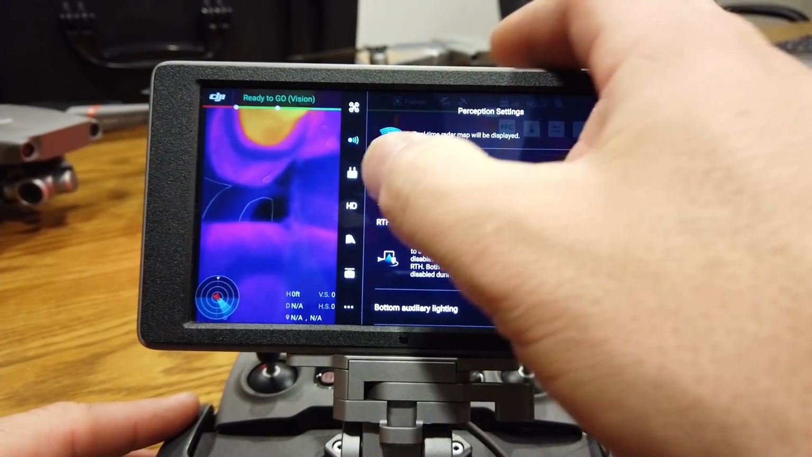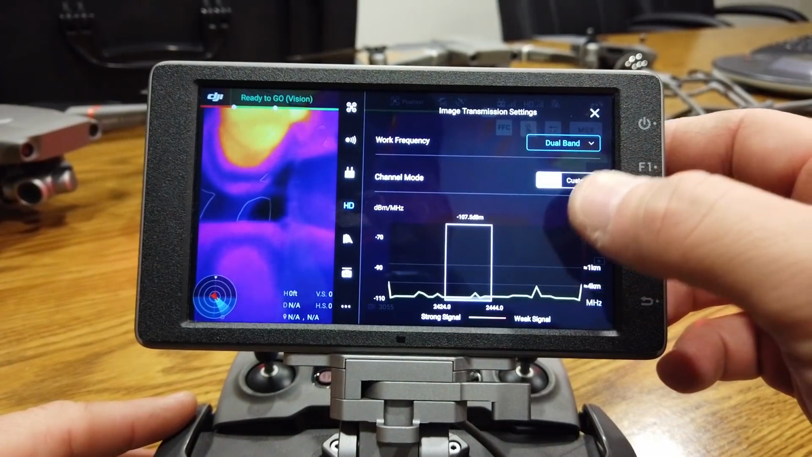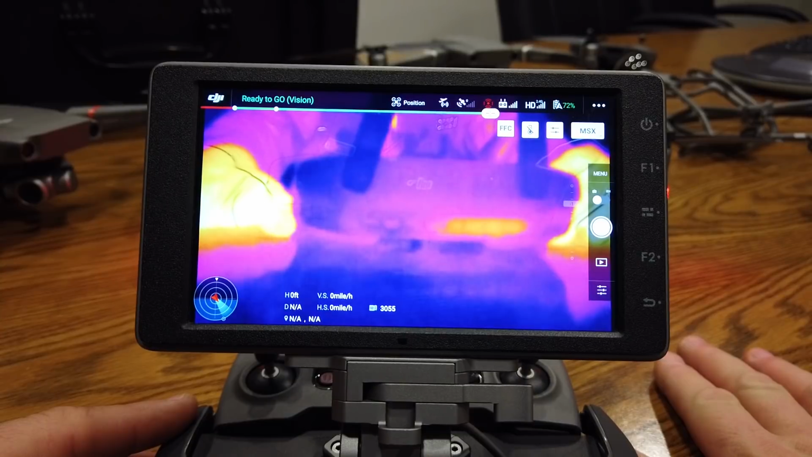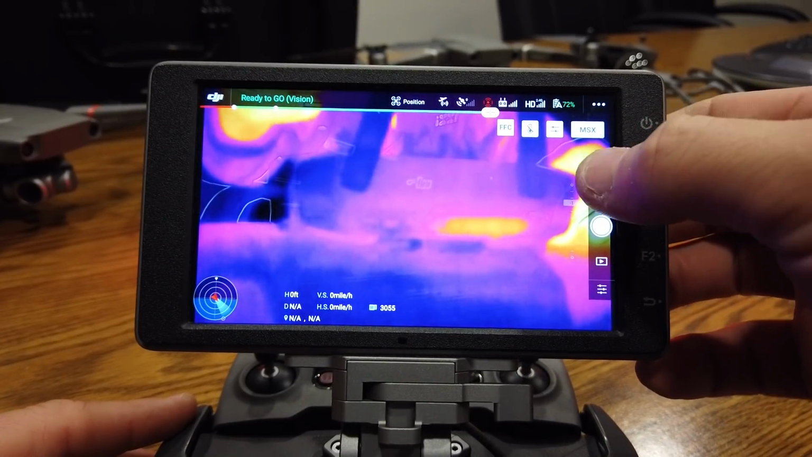All right. I don't want to go into too much more on that. This does have OcuSync 2 on it with your dual band, and what that means is that you have much higher bandwidth and faster transmission rates and transfer rates and everything else. Okay, let's go into this real quick though.